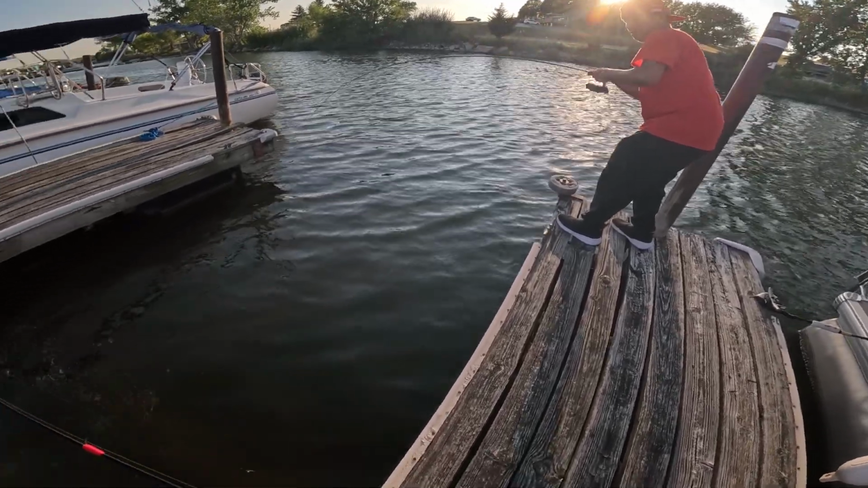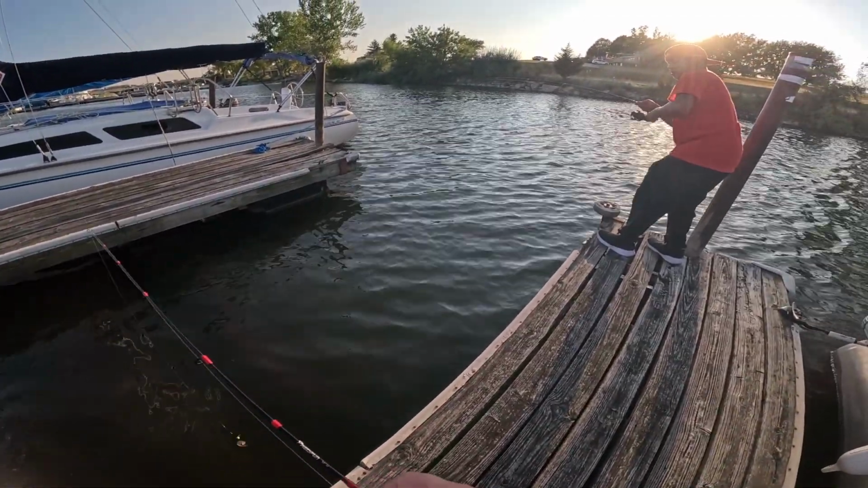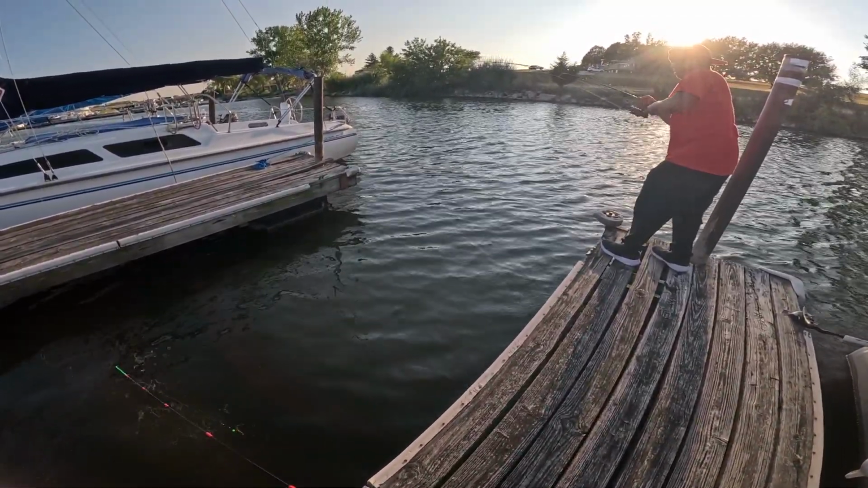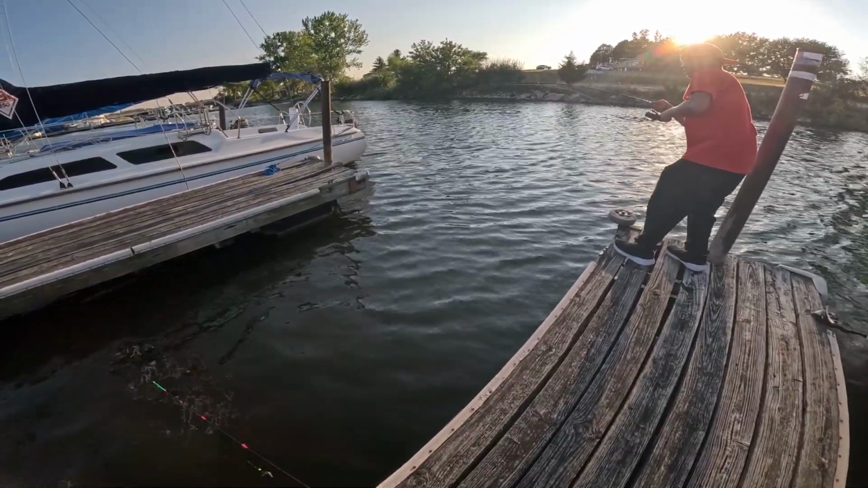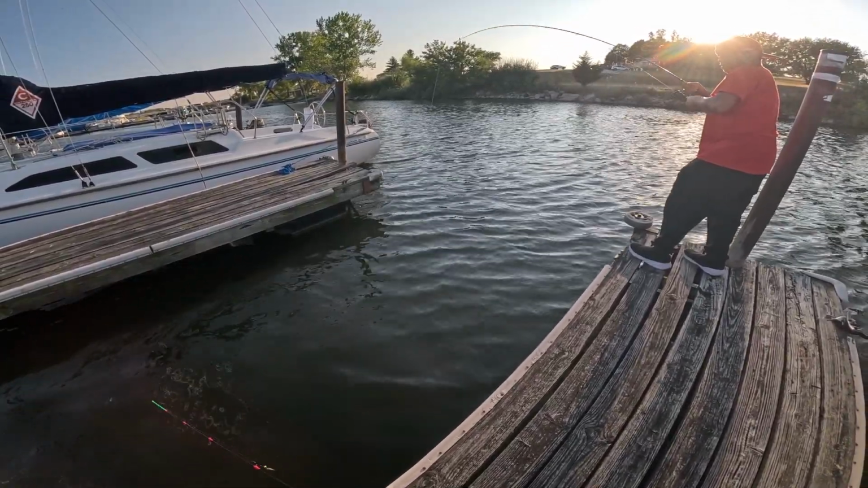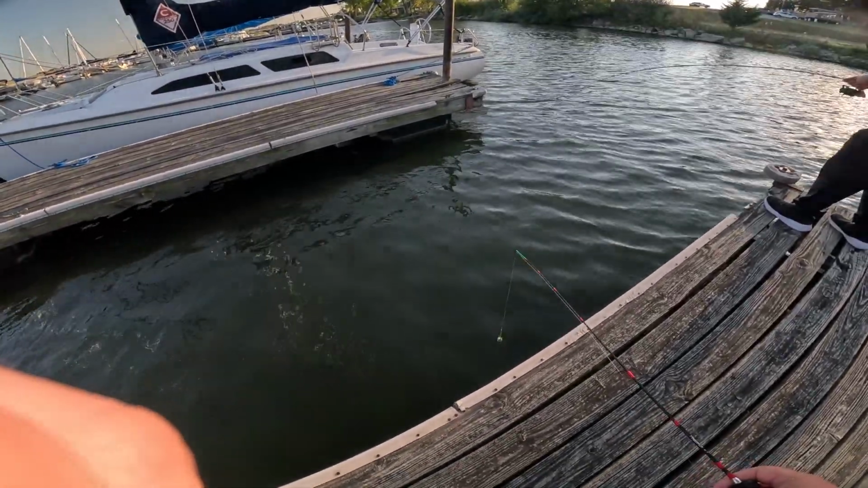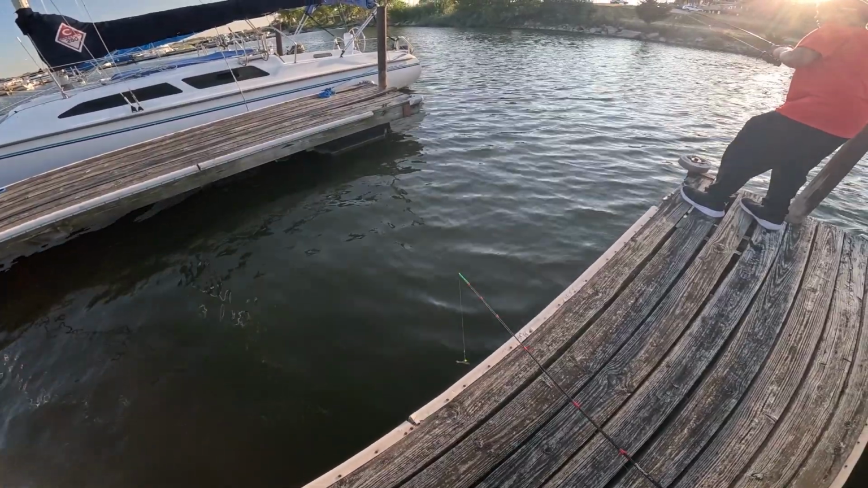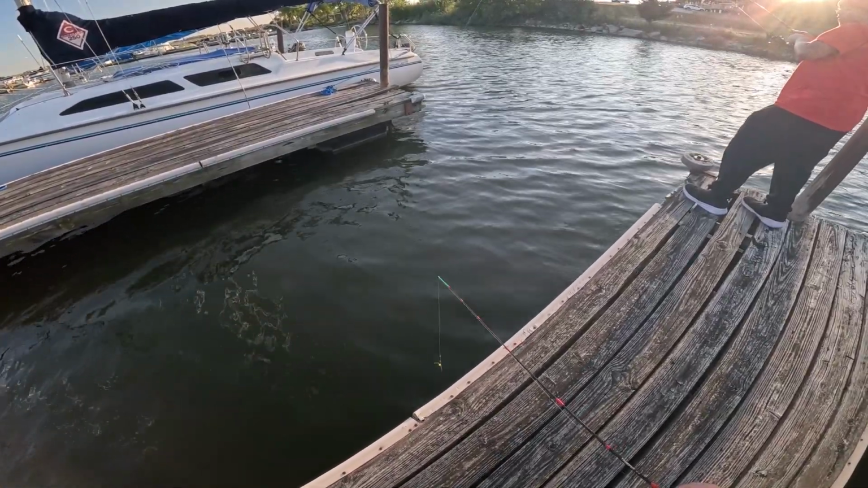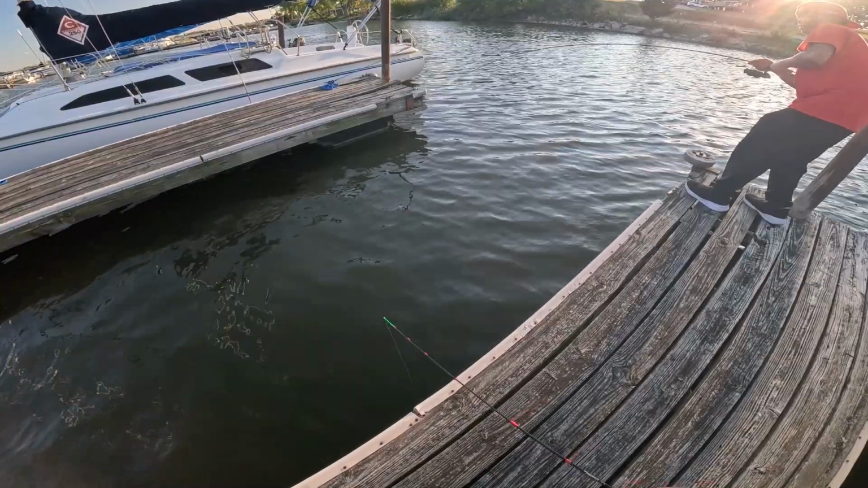Looks like he's under the dock. He's coming, he's coming. I just want to see it. Oh, bubbles. It's got some bubbles. It's either a little flatty or a drum. I think it's a little flatty, but I'm not for sure. But I'm going with drum.